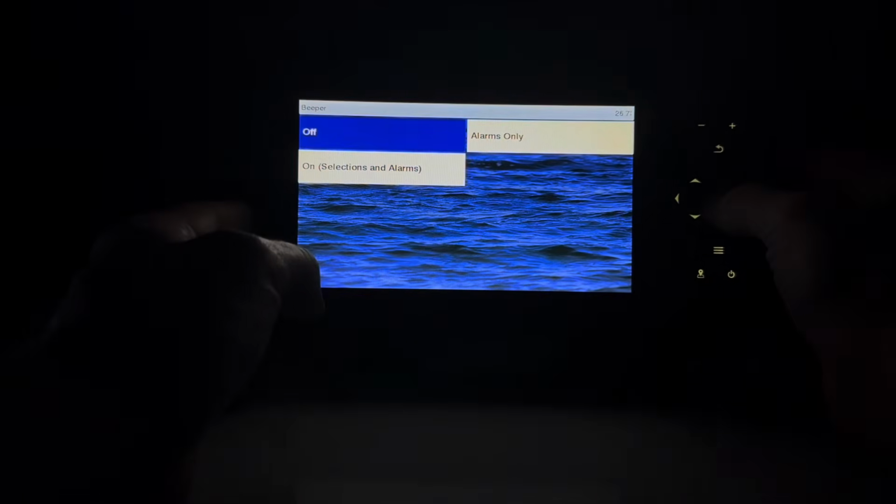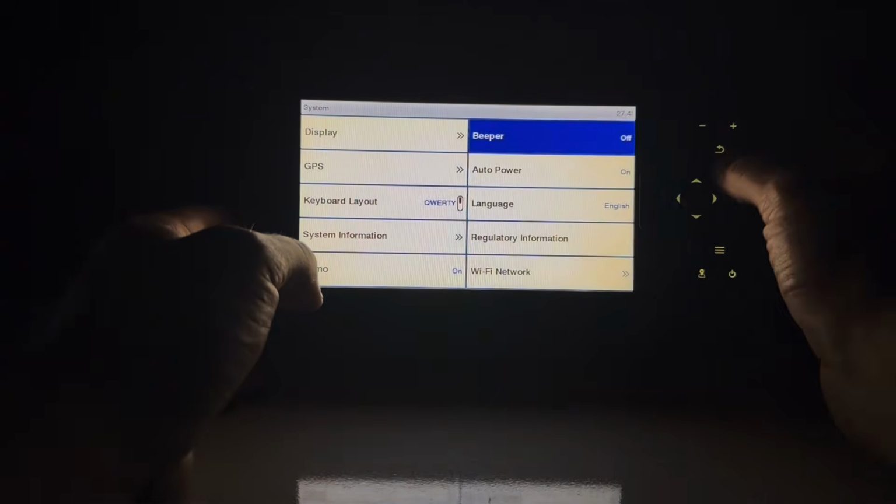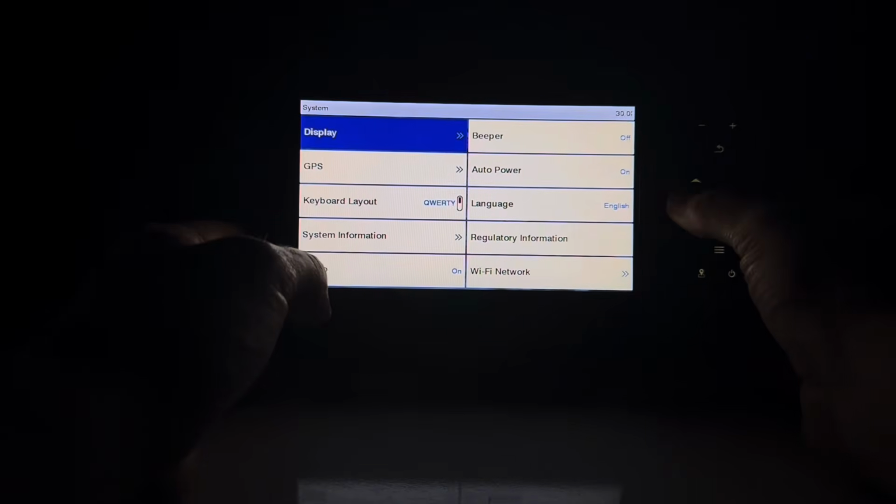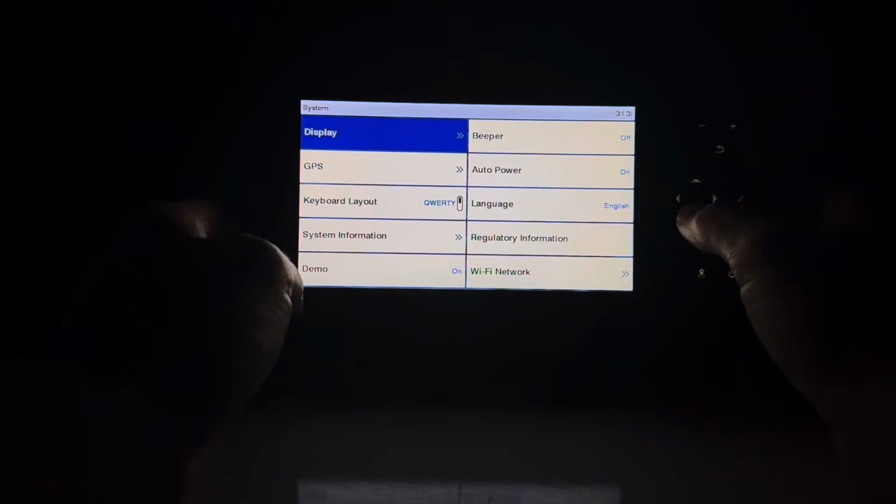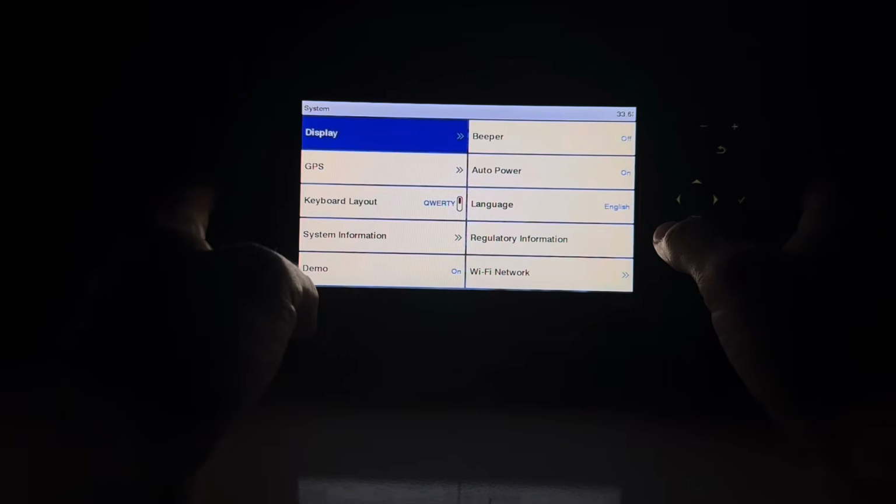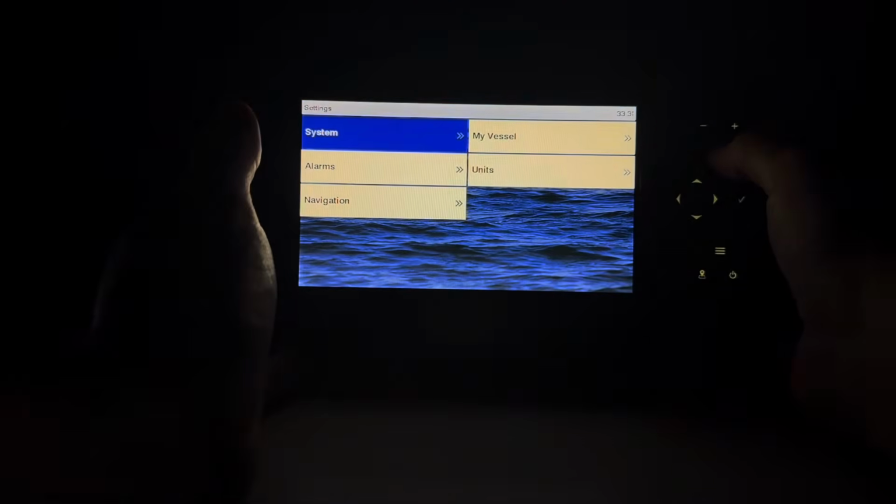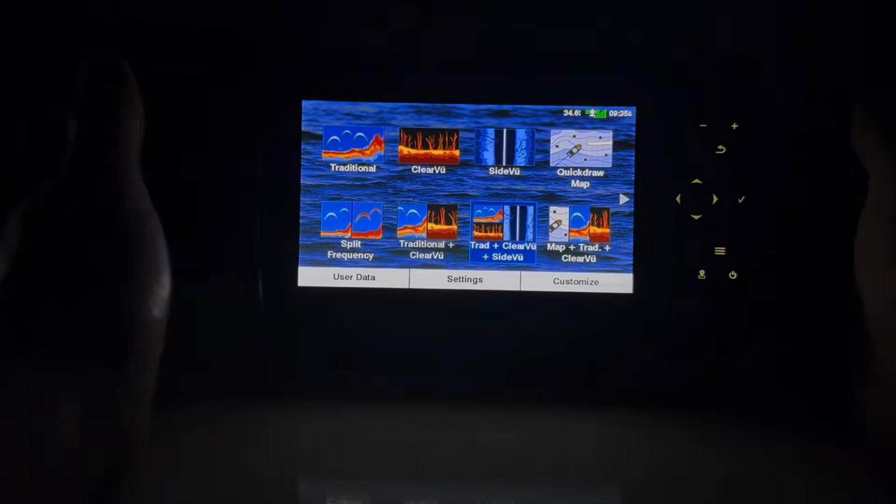It's going to allow you to choose if you want the beeper to be on, alarms only, or for when you're going through the menus, it will beep, make a noise. All kinds of different layouts for the system itself. Again, I just leave all this stuff pretty standard. I don't really mess around with this because I just like the way that Garmin does it. So I'll click back, and boom, that's pretty much it.